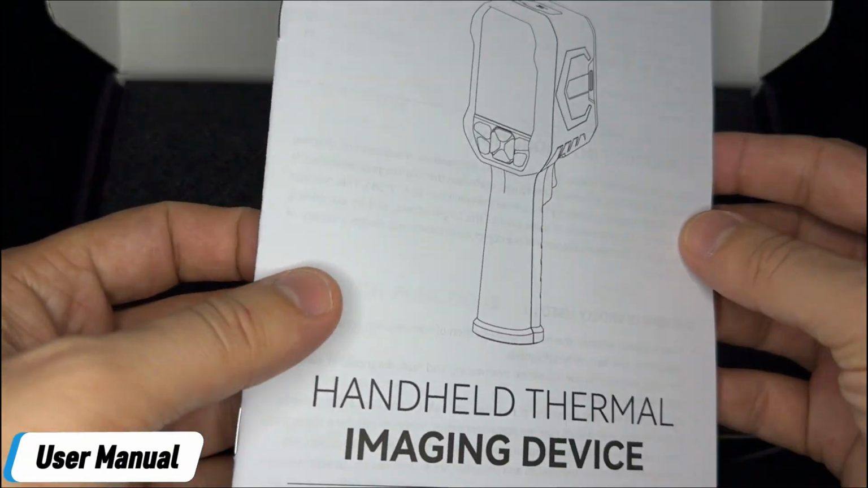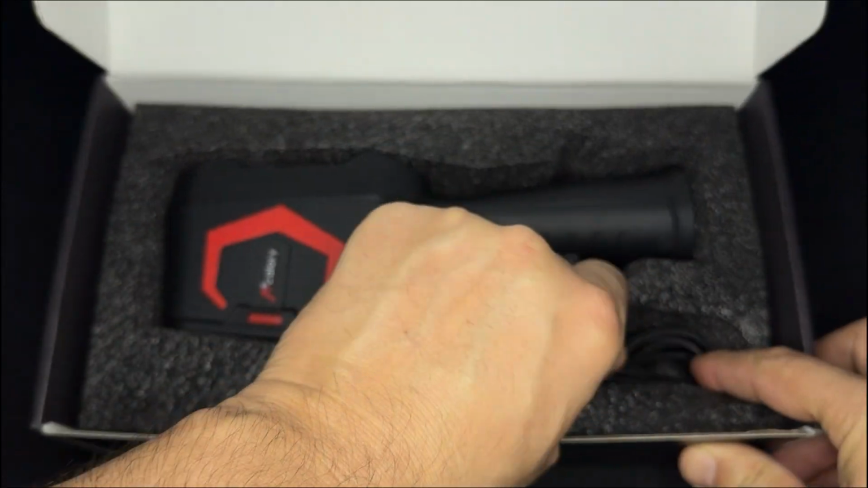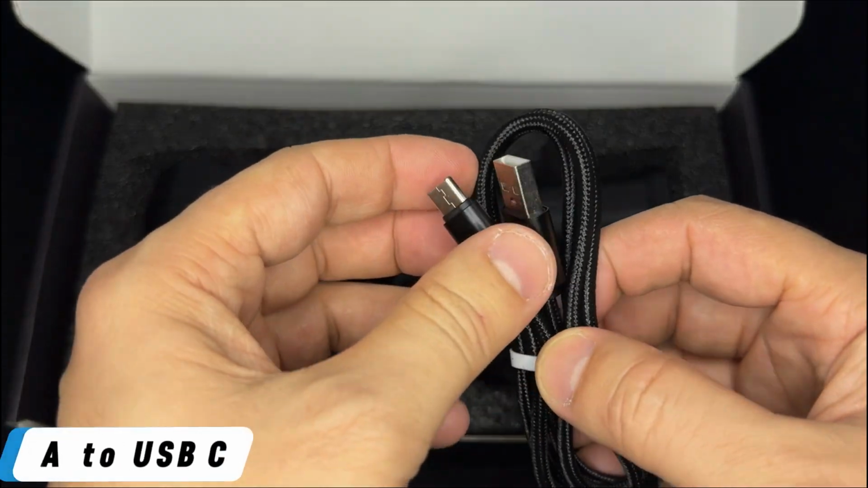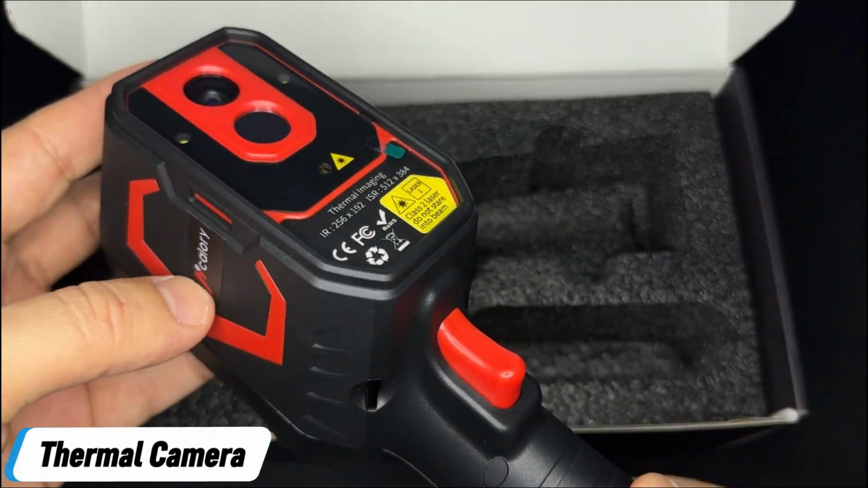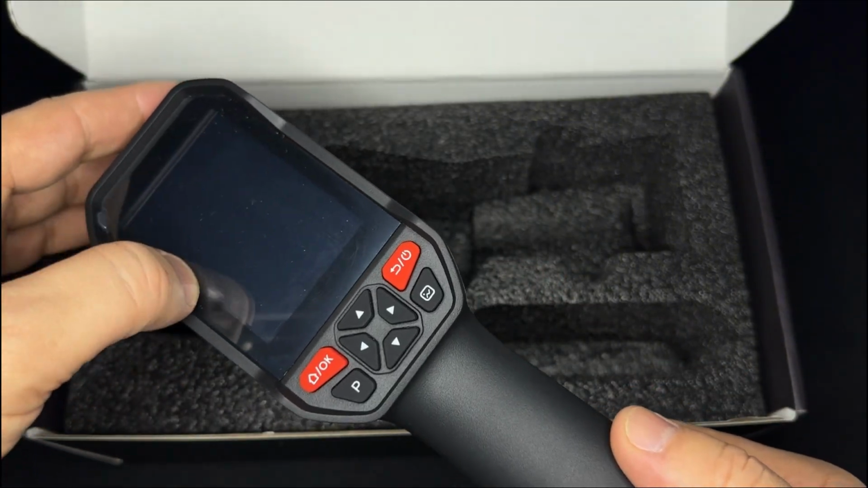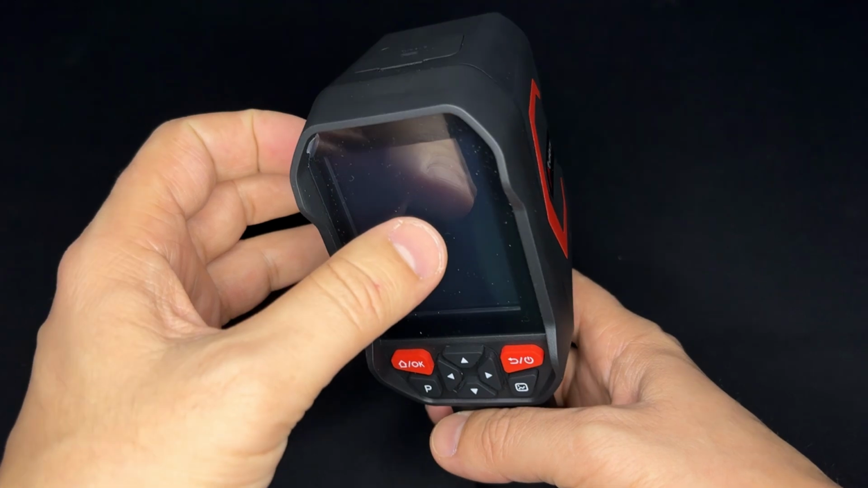Here is the user manual. Here is the lanyard. And this is for the data transfer, USB-A to USB-C. And here is the thermal camera. This is the LCD screen. You can take a picture or record a video from here. Let's go ahead and check it out.